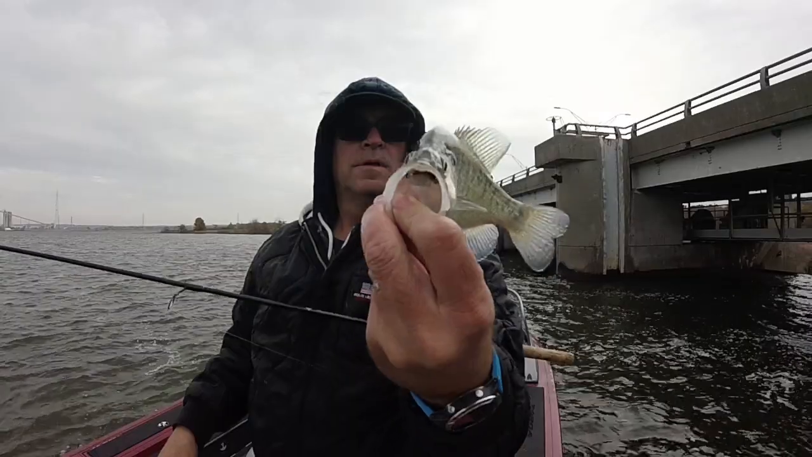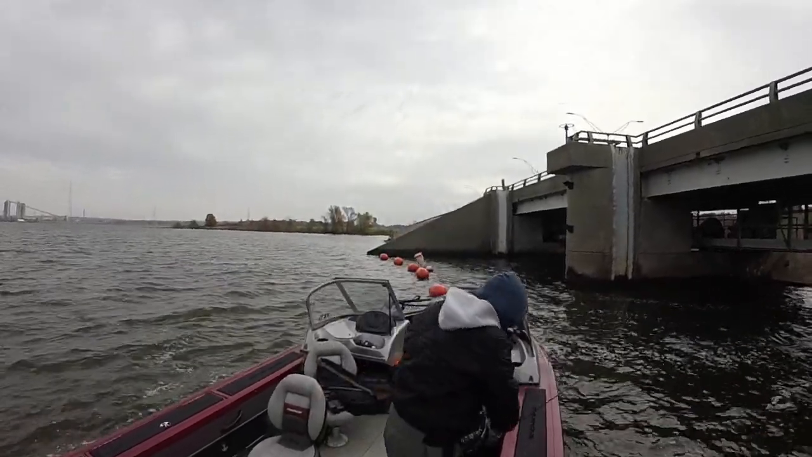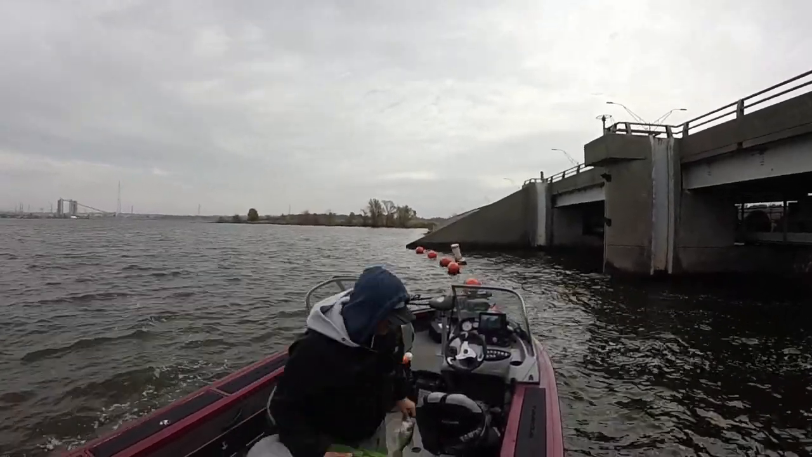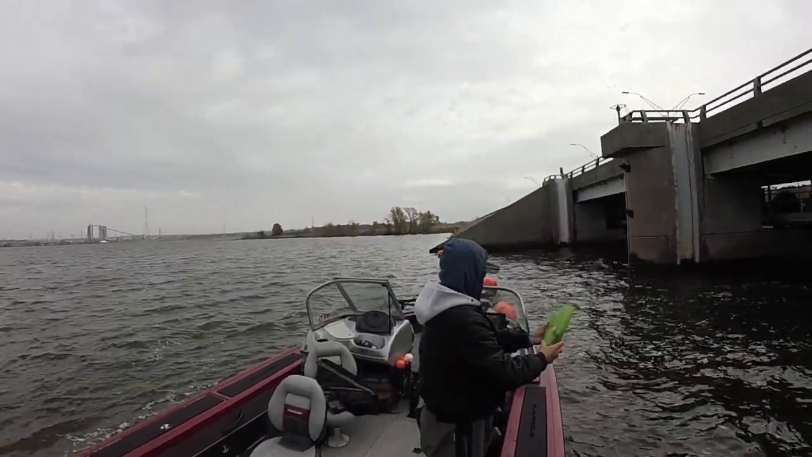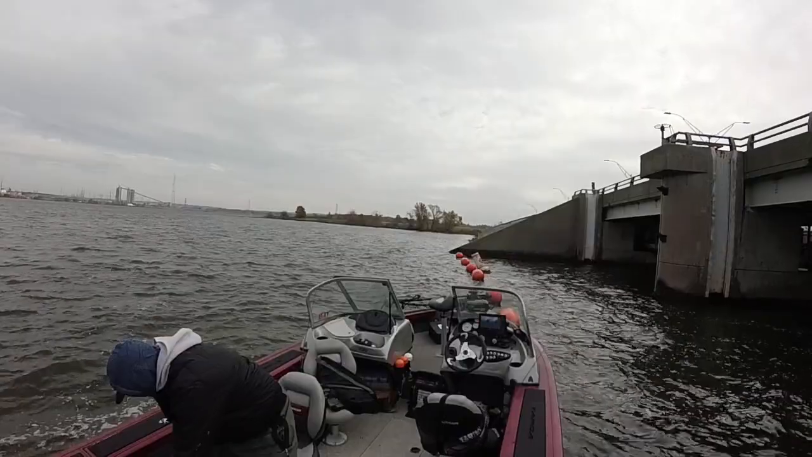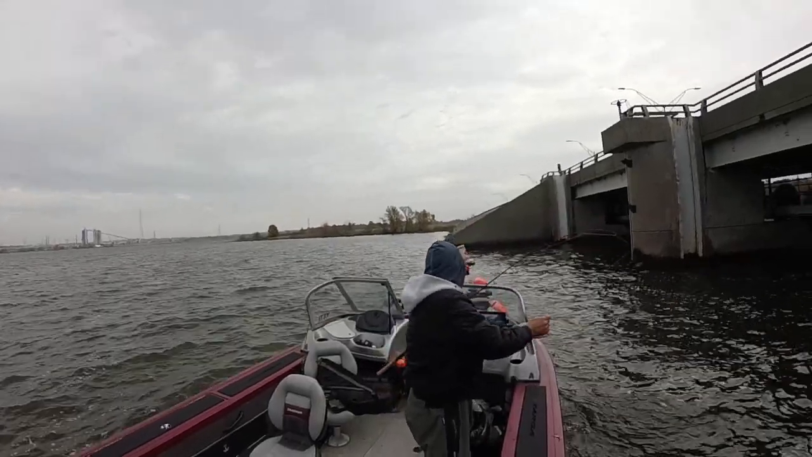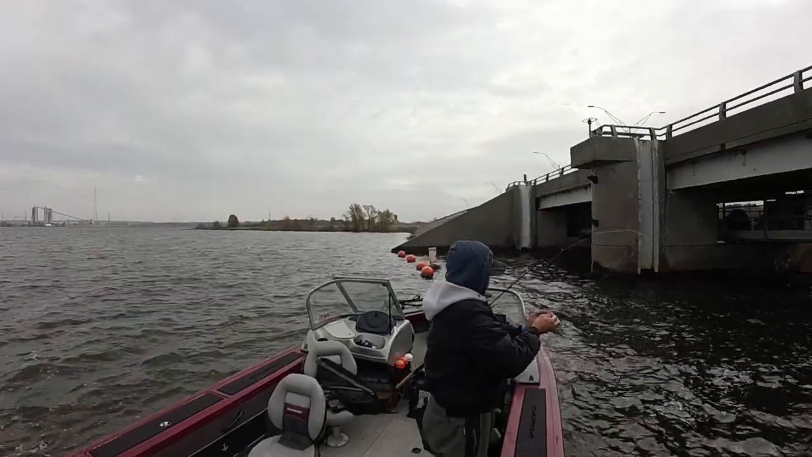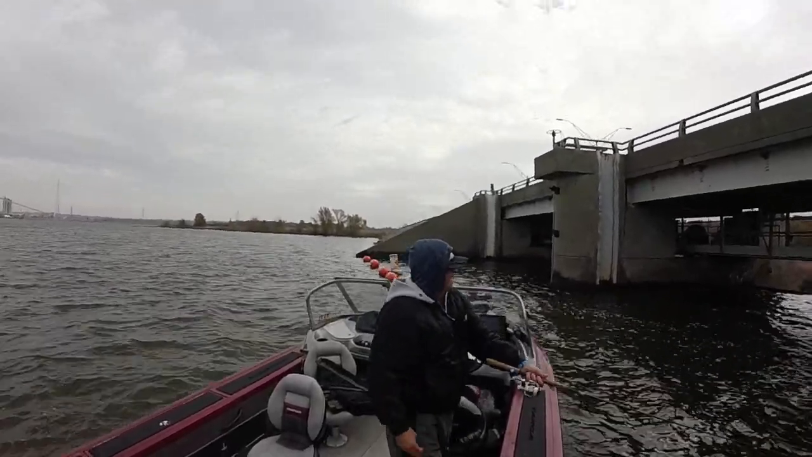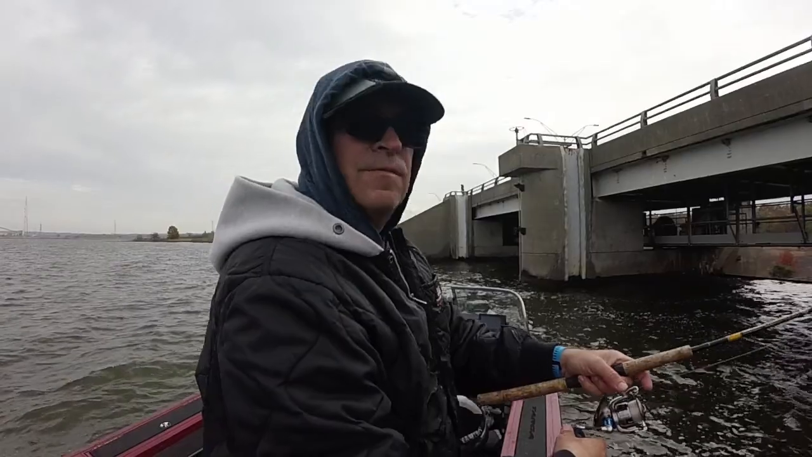Another beautiful Kansas crappie. Woo. Monday, November the 6th. The fish are biting. Woo.